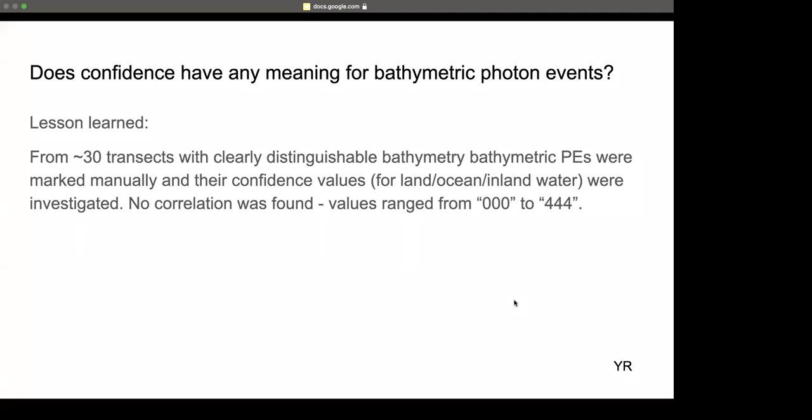There was no correlation whatsoever. These photon events could have 0 or 4, so confidence does not seem to matter here.